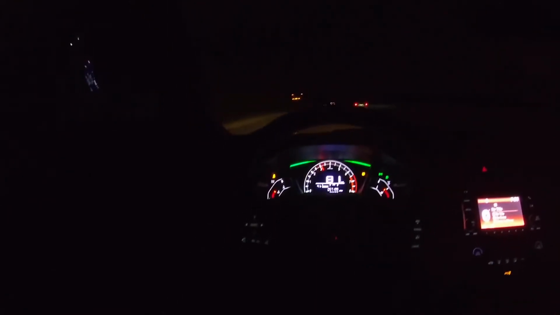Oh, there go deer. No deer. I'll do another pull in a second. I would try it again, but it's too many cars out on the road right now, and I'm about to get off on my exit. So I guess no more highway pulls for the moment. Just about to do some street pulls, I guess.